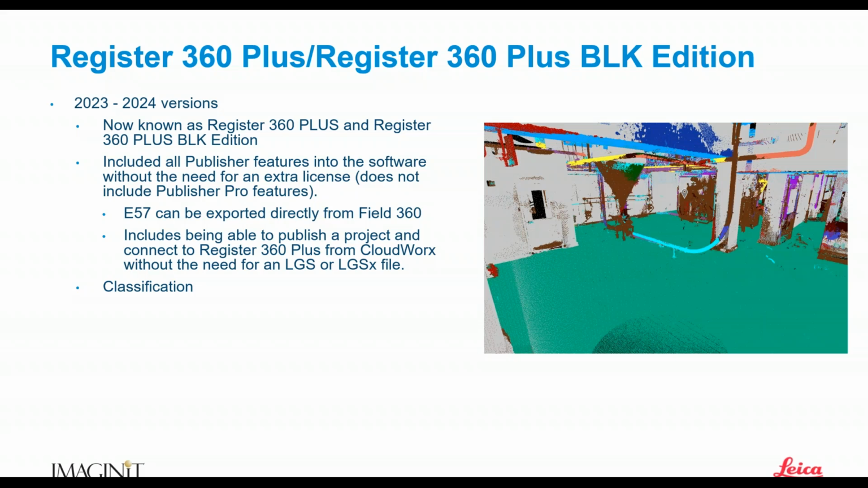Classification in a point cloud is where the software sorts through the point cloud and initially colorizes it to be able to put each different type of object on different, I'm going to use an AutoCAD term here, layers. Those layers are equivalent to a class.